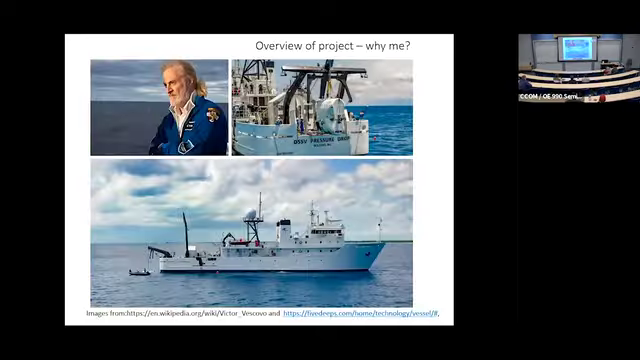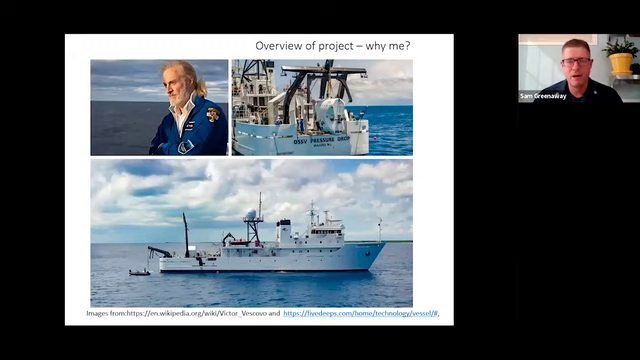So overall, what we're talking about is data that came from this guy and this platform. There's the submersible Limiting Factor on the back of the Pressure Drop, which is formerly the NOAA ship MacArthur II, which is formerly the USNS Indomitable. So Victor Vescovo, that's the dude up there. Bit of an adventurer type.